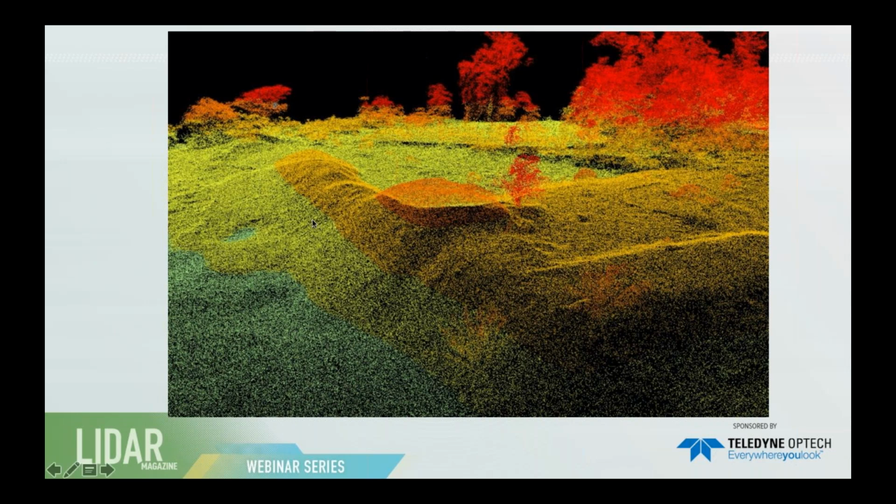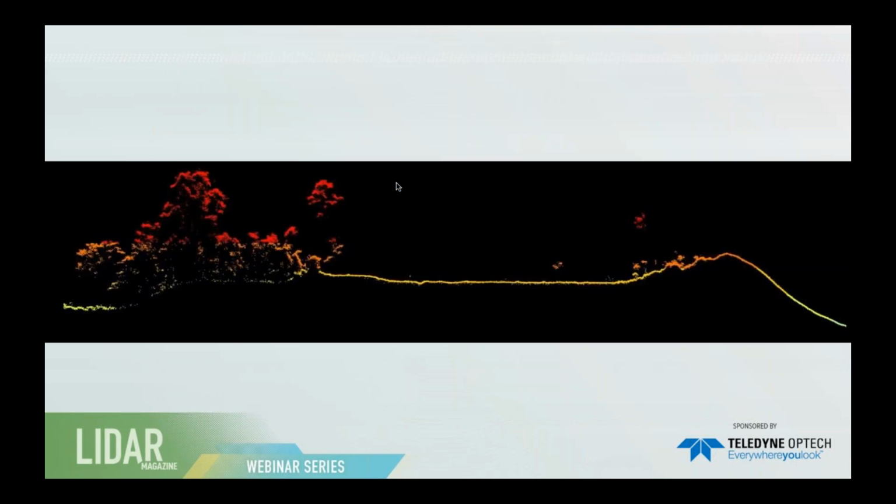Being able to see little features in this image, we could even identify looters pits who are digging holes into some of the architecture, and we were able to quantify just how much earth was removed from here. In section, you can see that, in areas where we don't have substantial land cover, we're getting lots of ground points, but also in areas where we have a quick transition to secondary growth, we're getting real positive results from this sample.